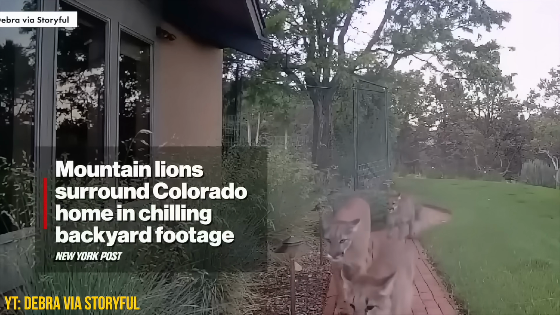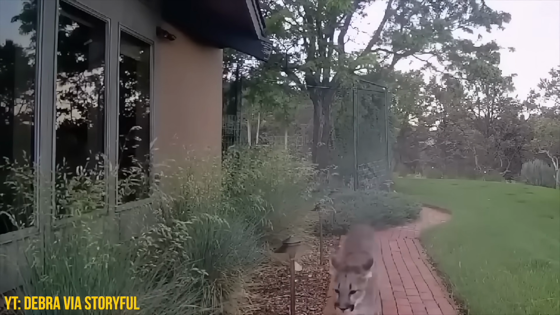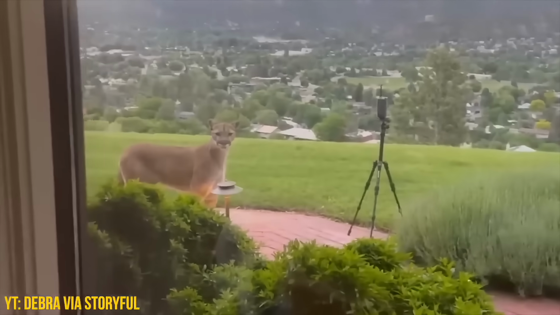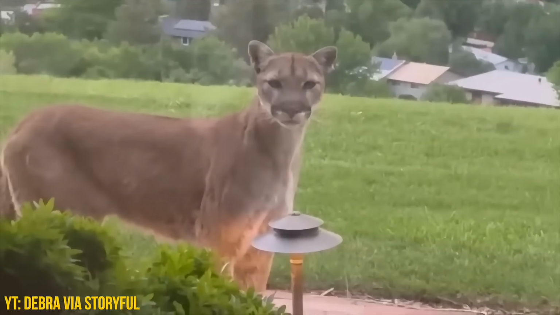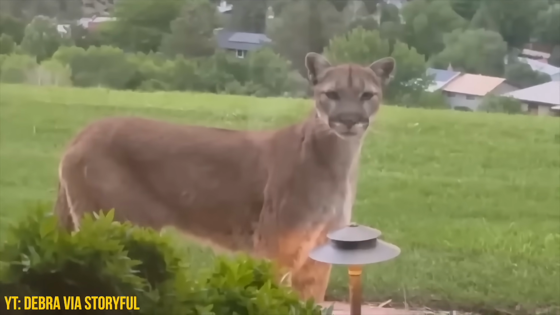I mean, I've mentioned this before, but I don't live in an area that has mountain lions, and I don't know how to say it. They're too stealthy and ambush predators. I just can't imagine having a yard and next thing you know, you have to worry about your kid being plucked out of it by a mountain lion.